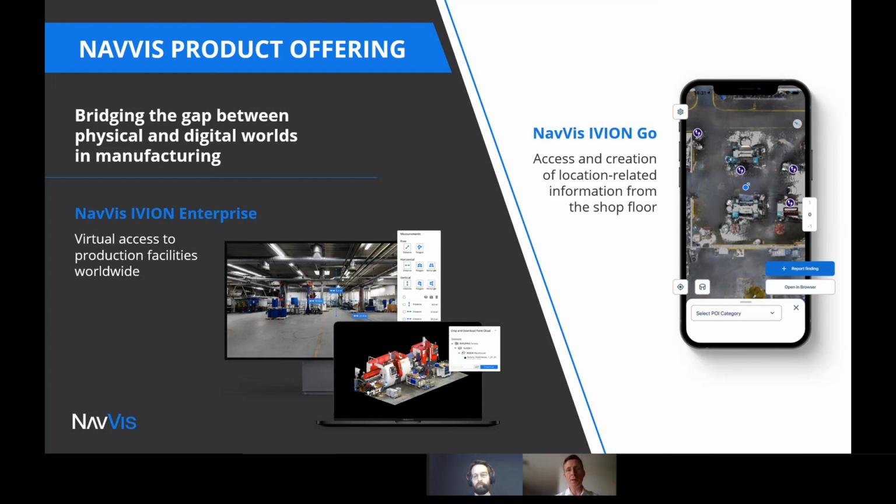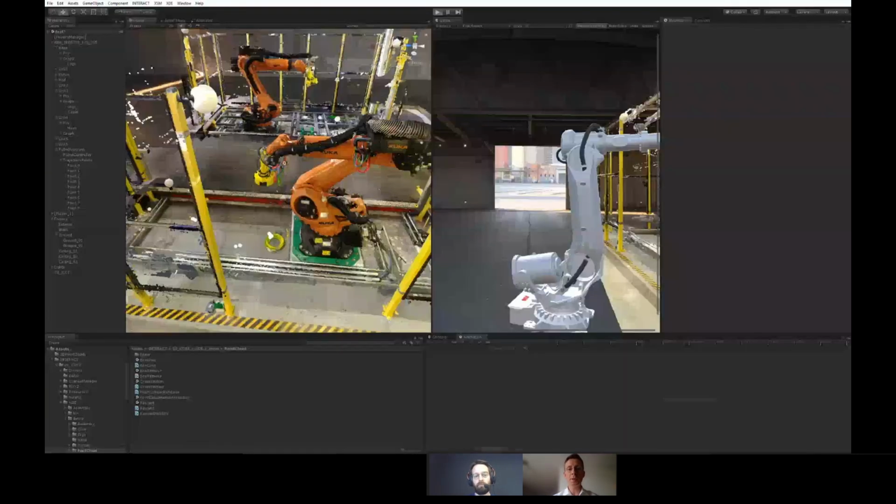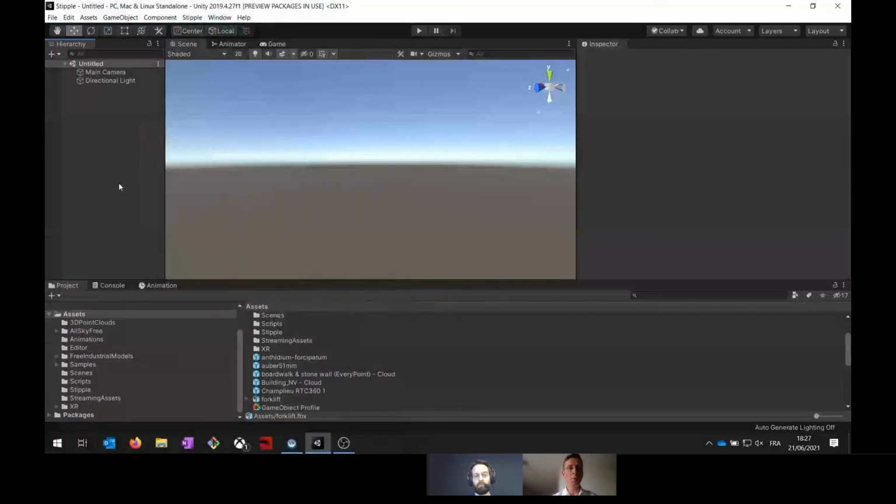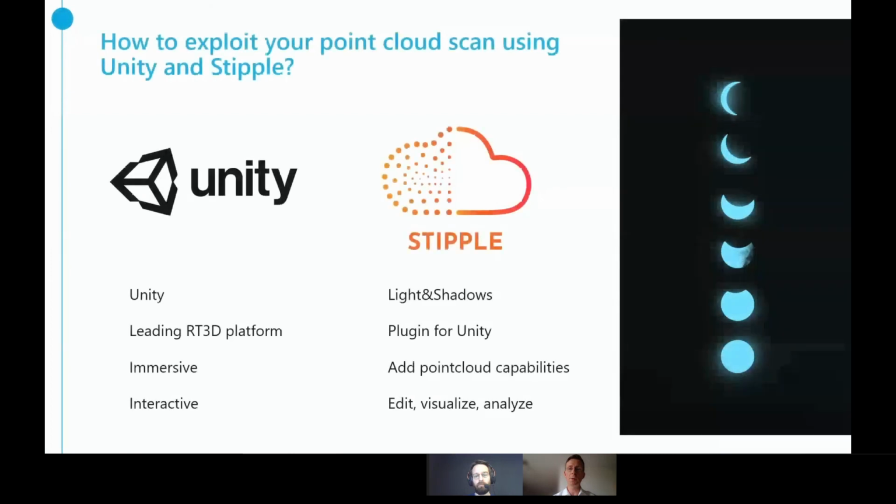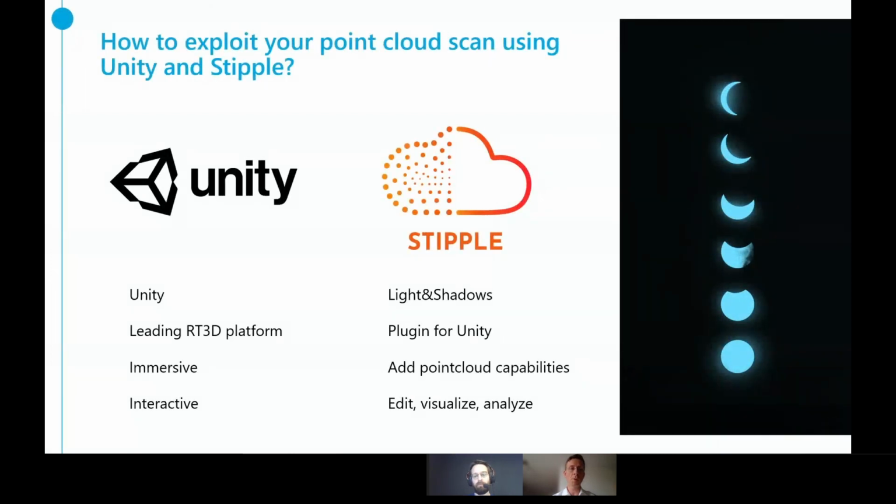The topic of today is how the data that you can access through the Navis Ivion Enterprise solution can then be further valued and used further in more use cases. And let's, with this, hand over to Alexandre, who will tell us how this data can be used in Stipple and more generally in the light and shadows applications. Thanks a lot, Mathieu.